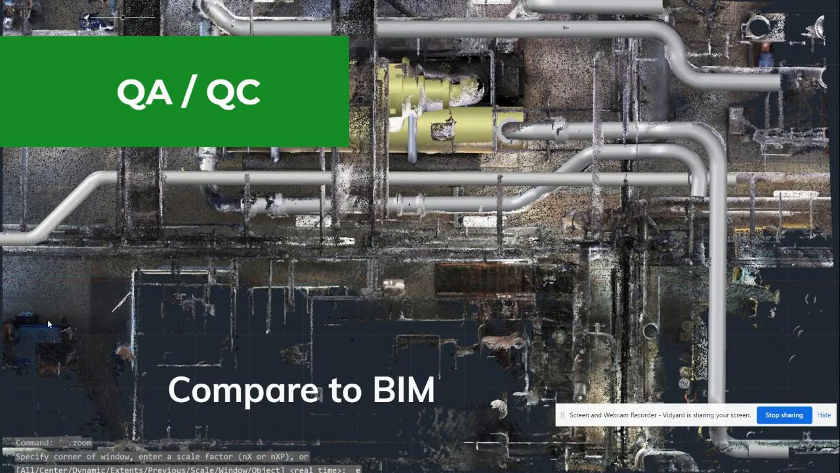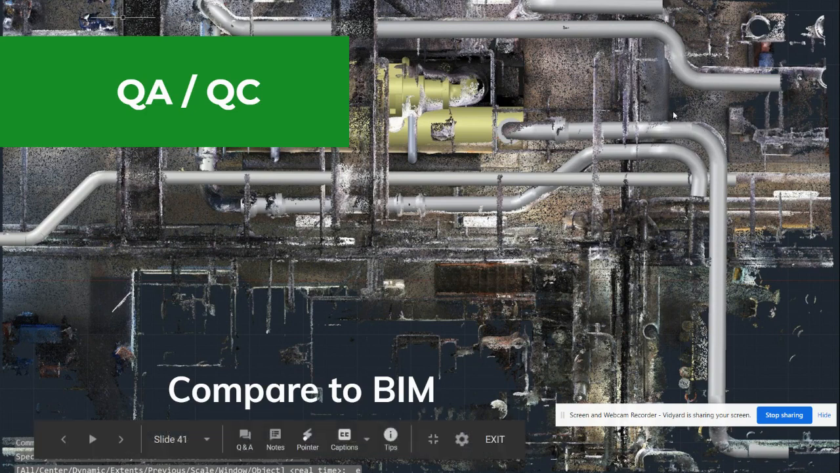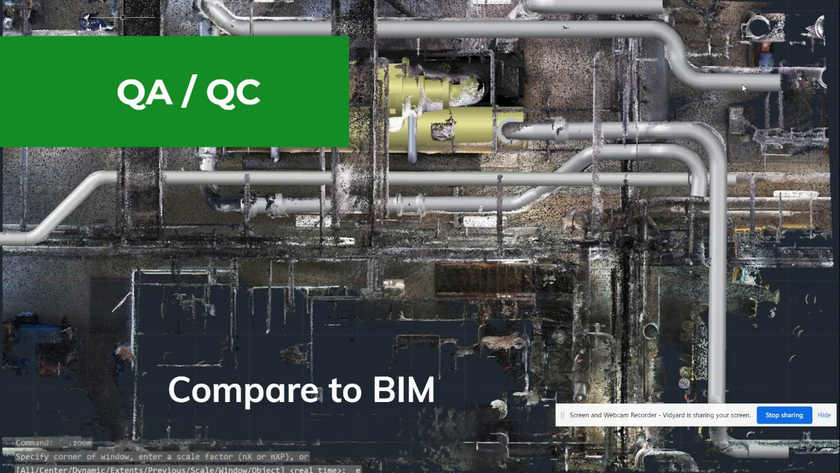Another common use case is actually to compare a scan to an existing model. So if you have existing design construction drawings of where things are supposed to be installed, then you can scan to see, okay, what's the progress of what's been installed so far, and see, hey, is this piping routed the right way? Is it within the tolerance we need, or is there going to be a potential clash in the future? So just contrasting the point cloud data to the design drawings can be helpful.